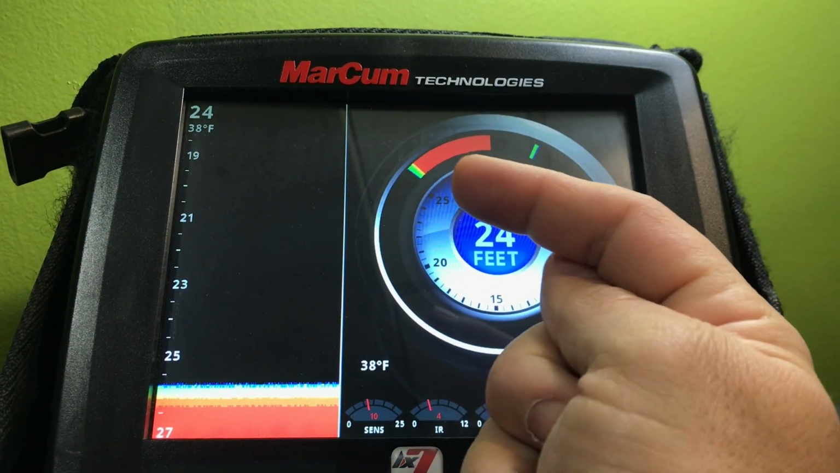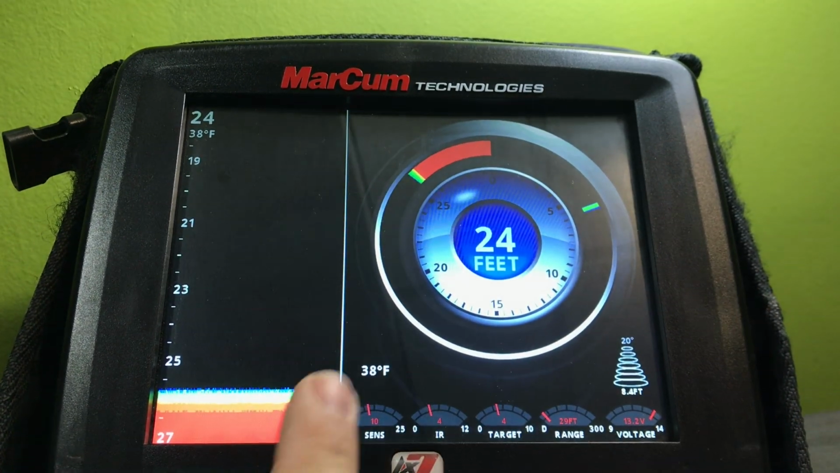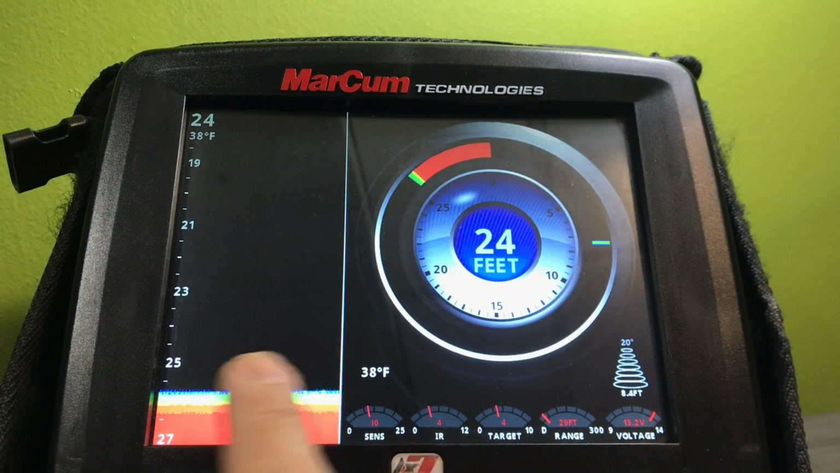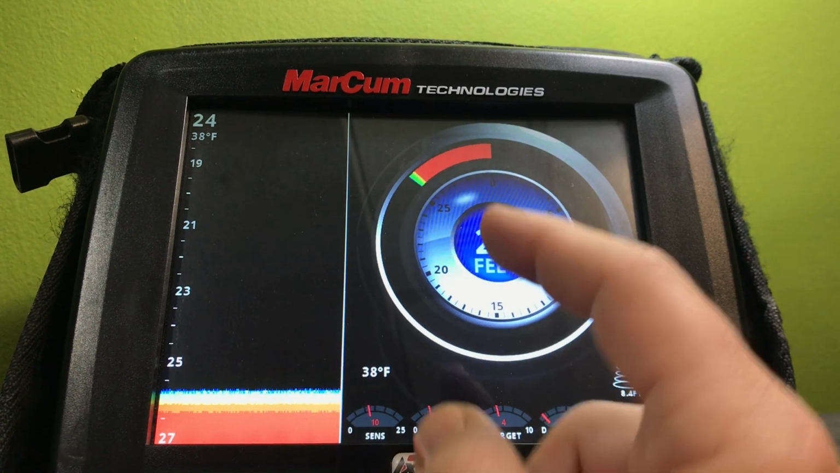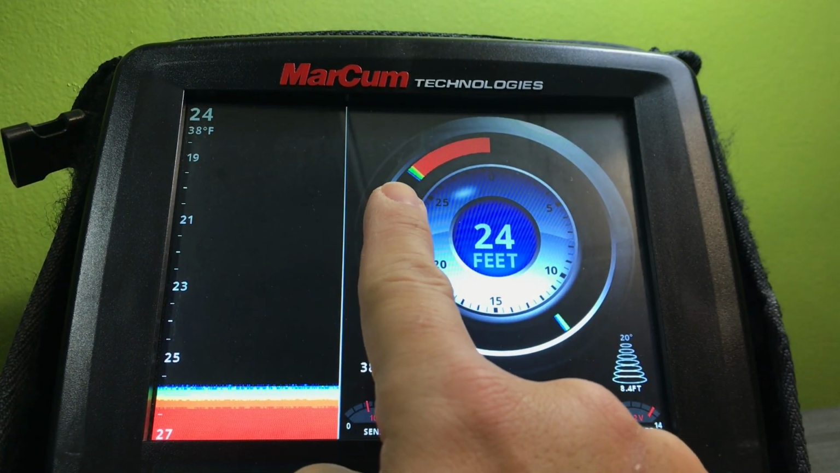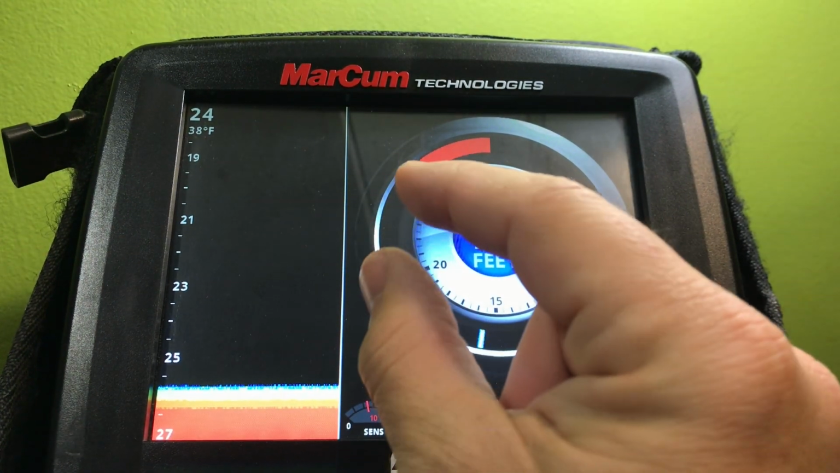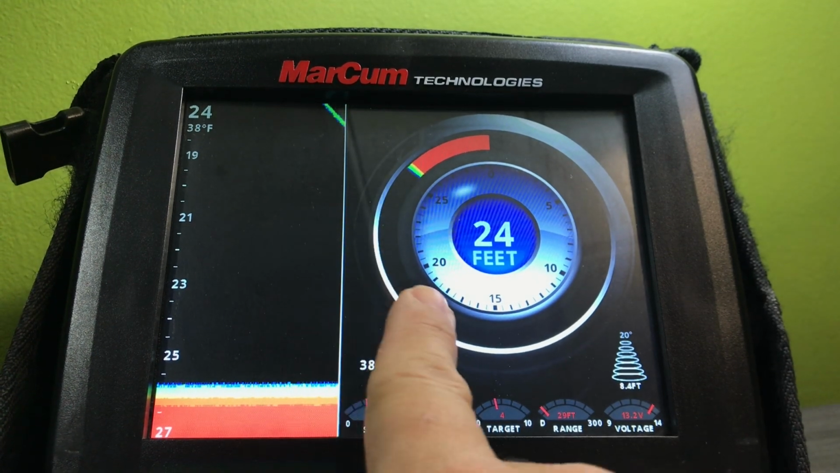Now, something they don't show too well on here because of speed, and how they describe or show this part of the unit. When a fish comes up, you'll get that same size bar as it's coming up, and it'll get a little bit thicker as it's coming along.